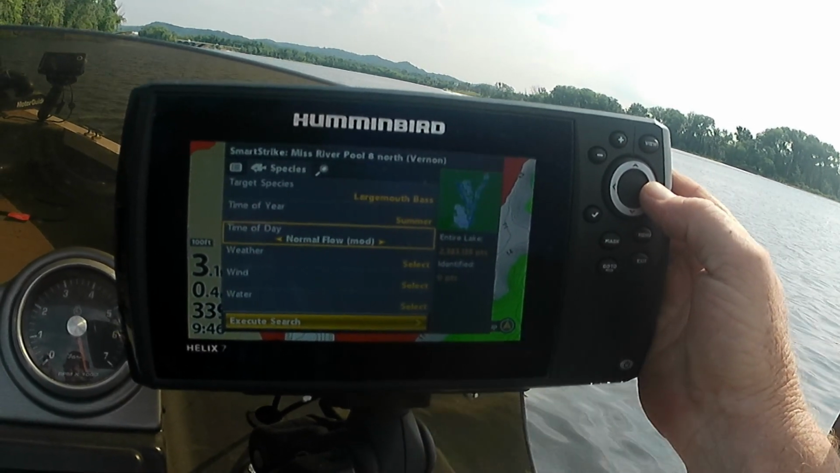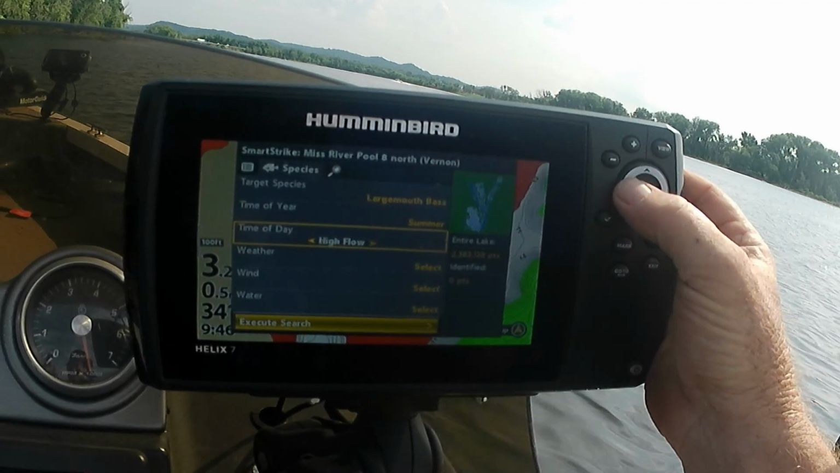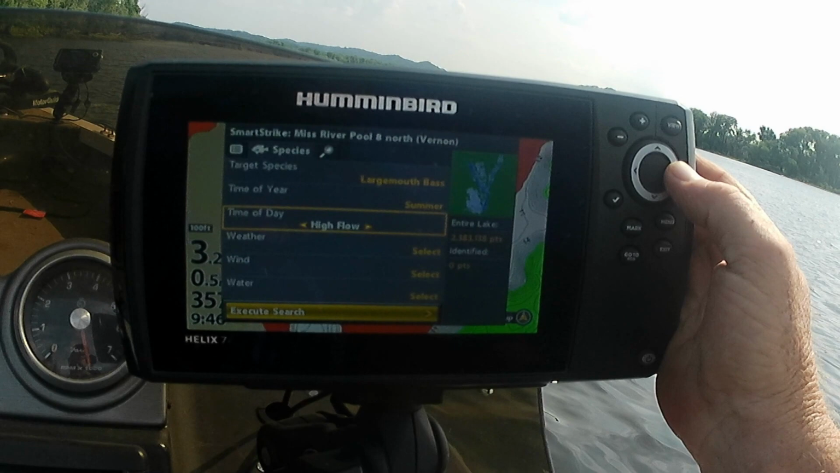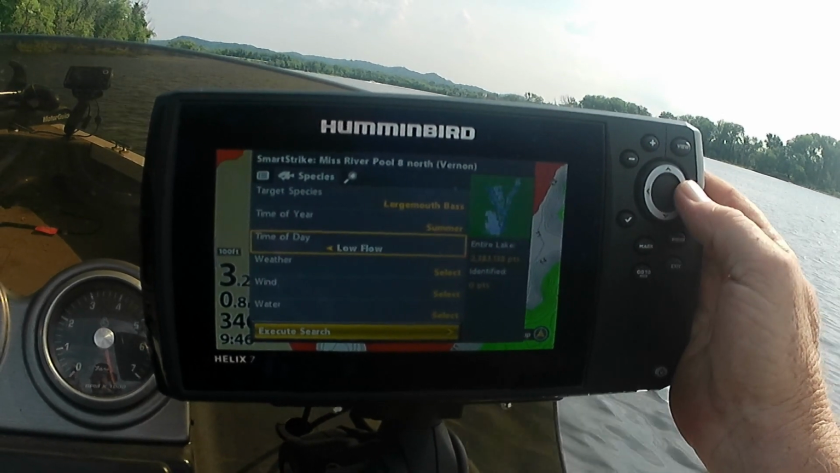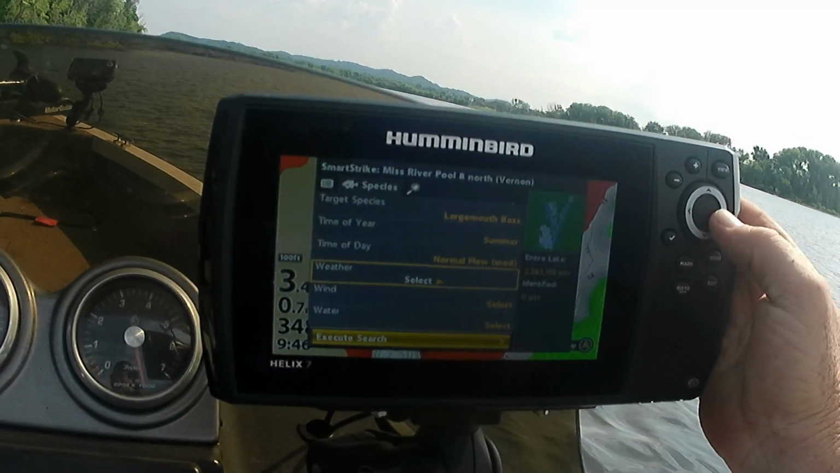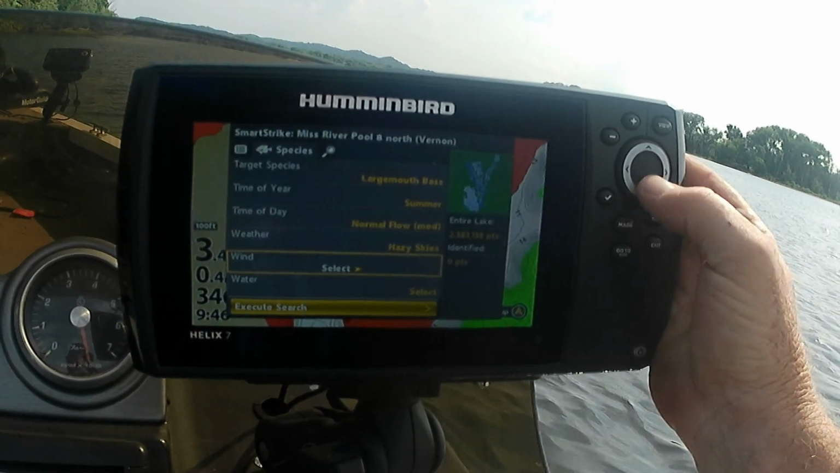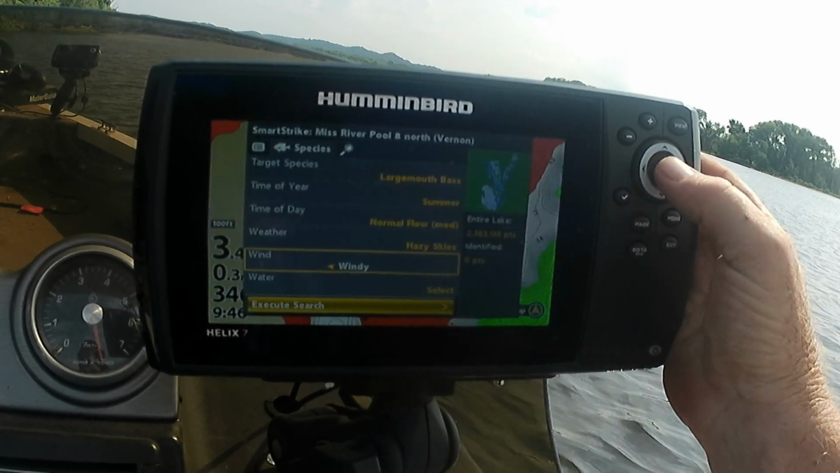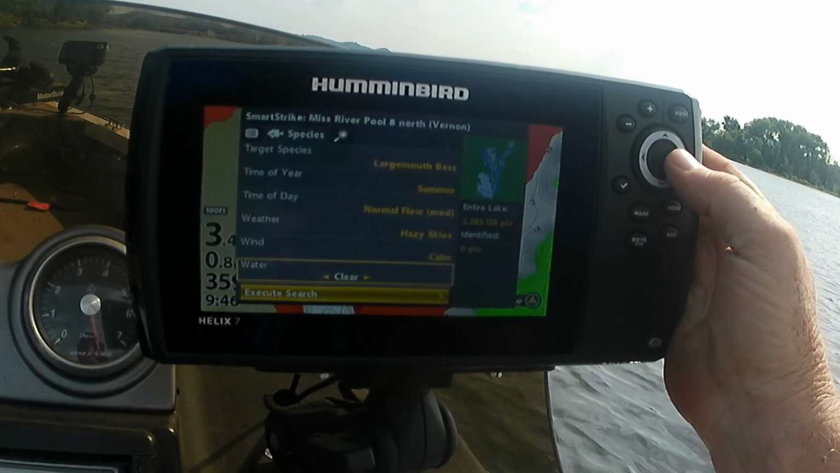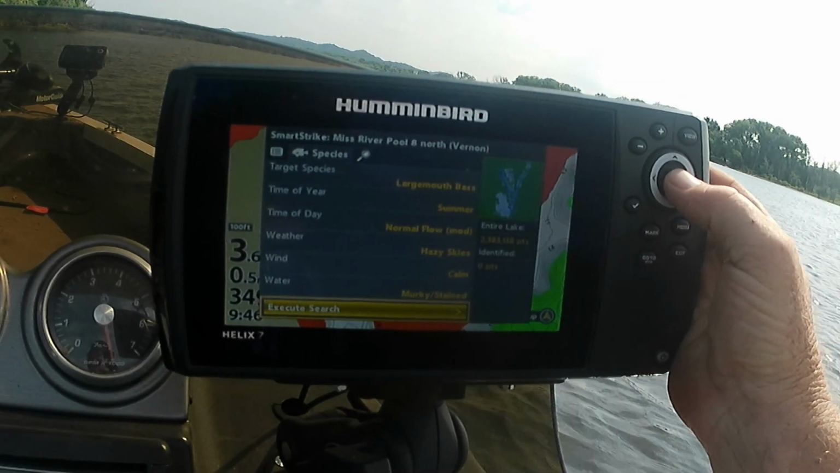Time of day: I have to learn this because low flow, high flow. I'm going to say normal. Weather: clear skies, hazy. Wind: it's fairly calm. Water is stained, I would say. And we'll execute search.